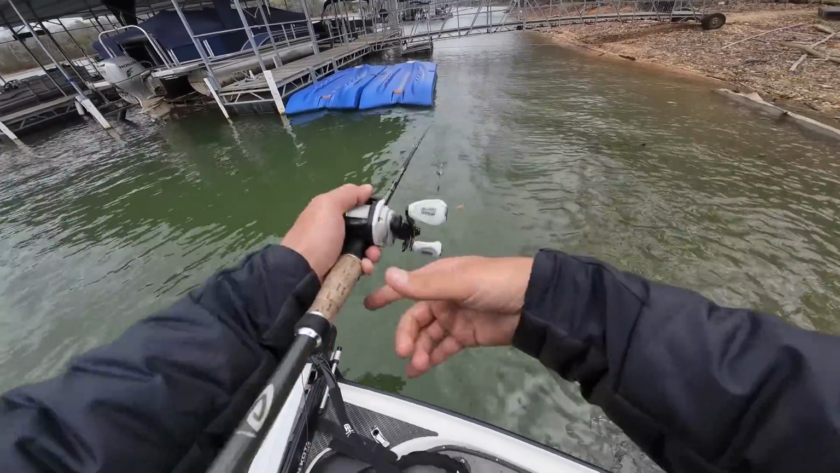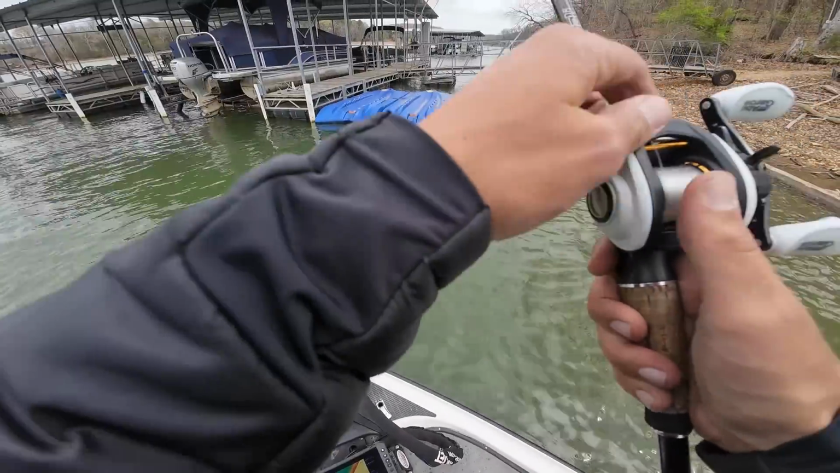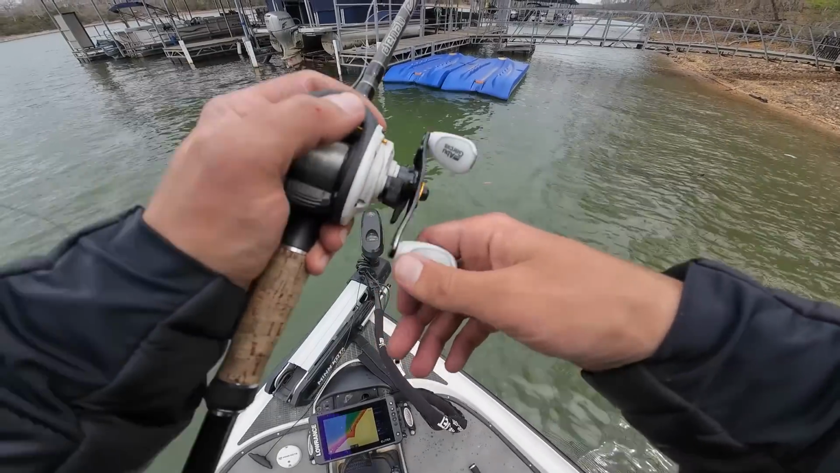I would like to hit that back corner if I can. I'll try to get a cast. That's not too bad of a cast there. A lot of times you'll have wires and stuff around these back corners, so you've got to be pretty careful at times when fishing them.